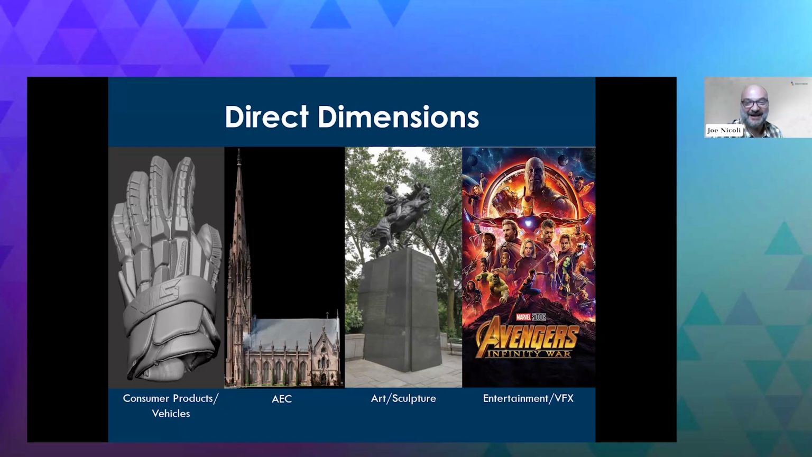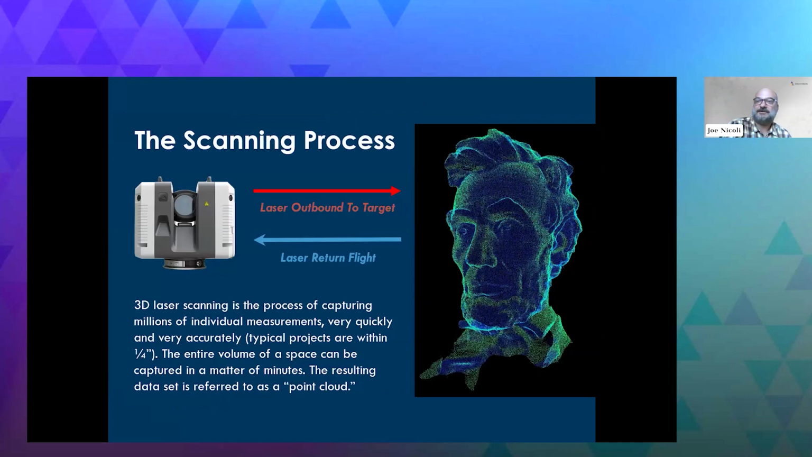And then we do a lot of work in AEC, which is what we're going to talk about today. That is everything from one-room historic structures to stadiums and convention centers and everything in between. So very quickly, we'll go through this.